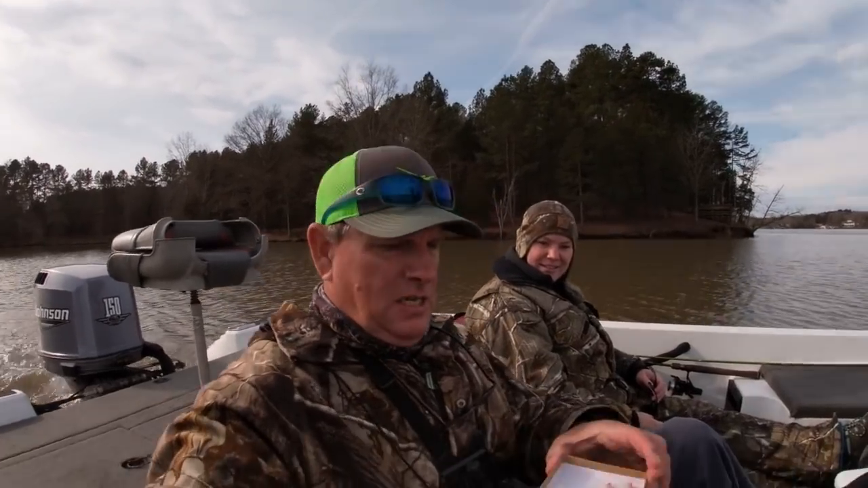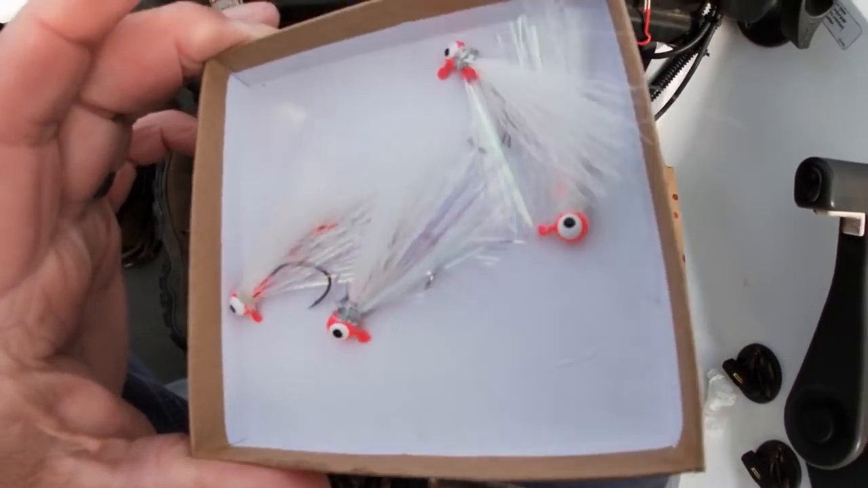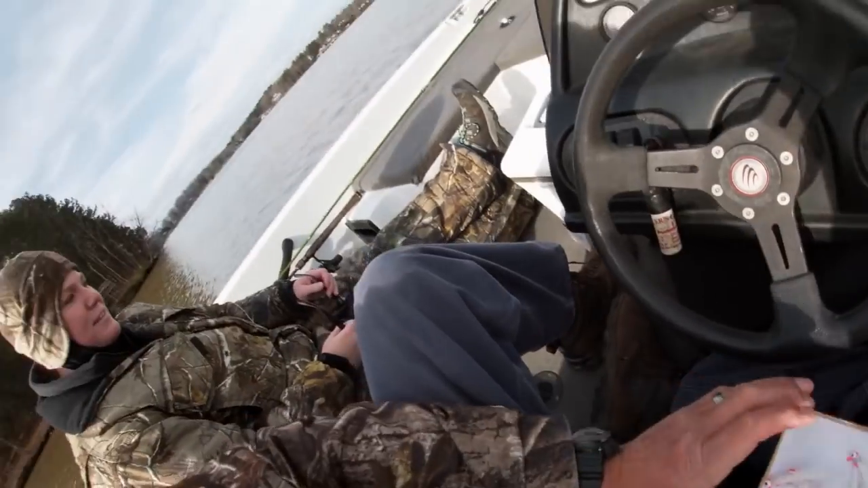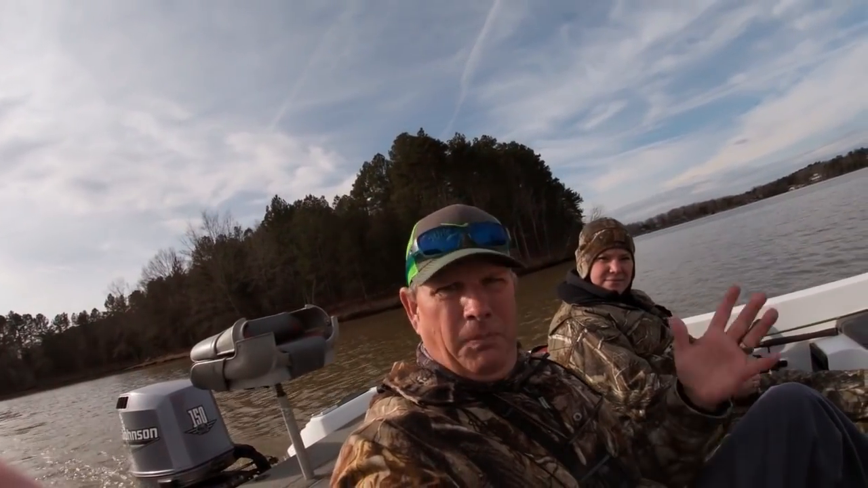So let me show you this. My brother was kind enough, you remember those pink heads? He gave me these at Christmas. These are 32nds, and the white with the pink head. He's been watching the video. The white with the pink head has been really good over the past couple of weeks down here. So hey, we're gonna give them a try.